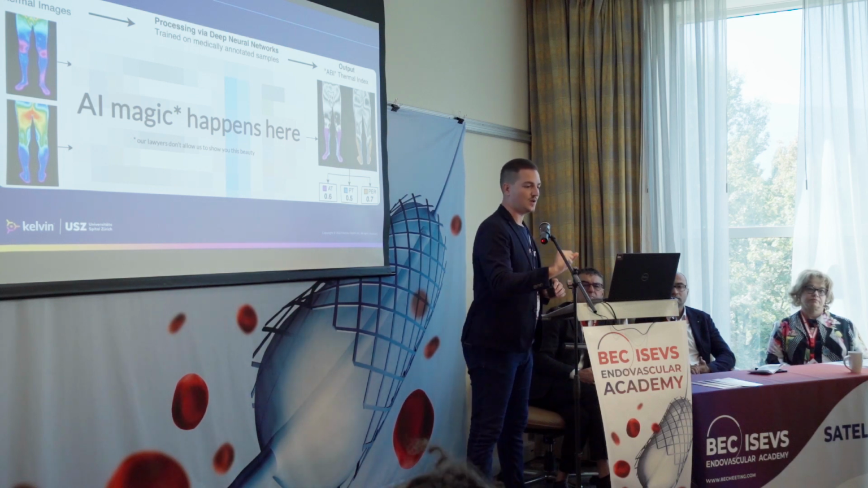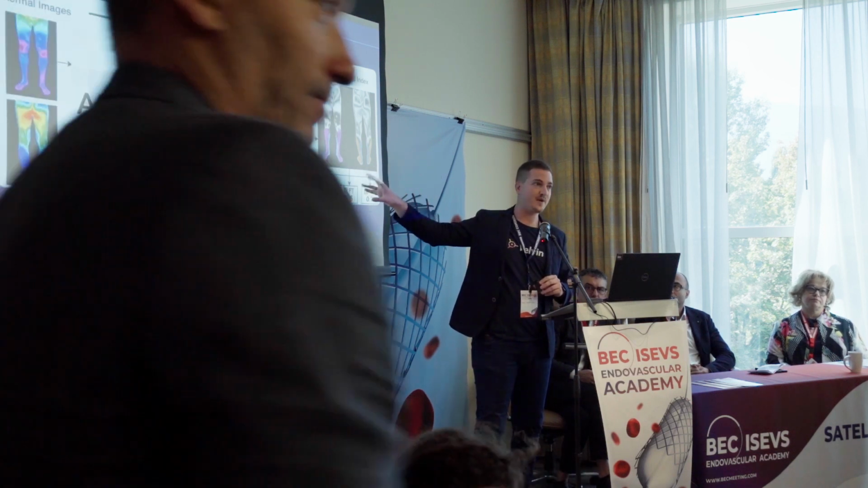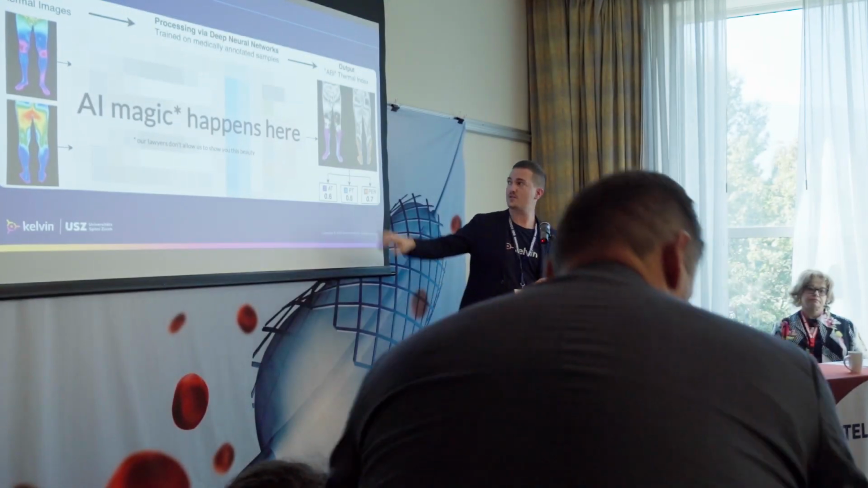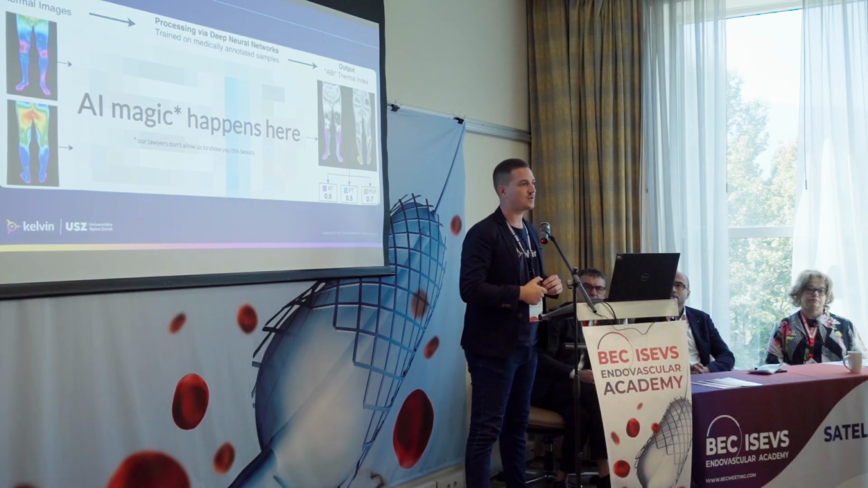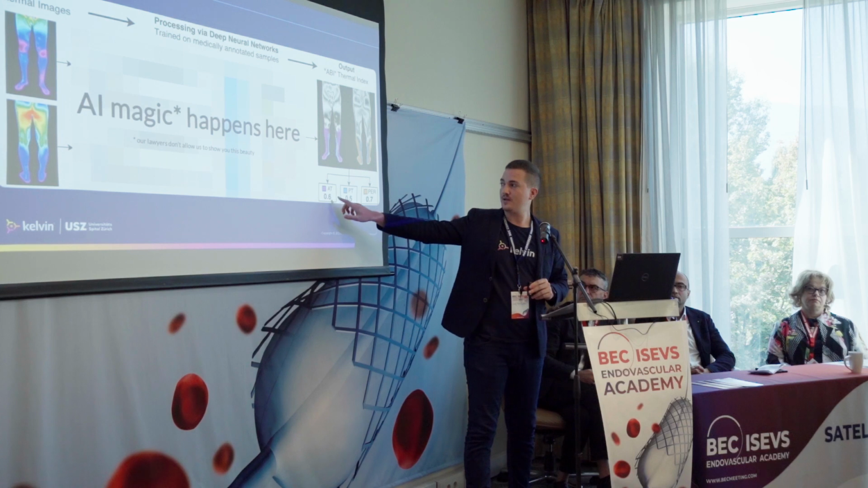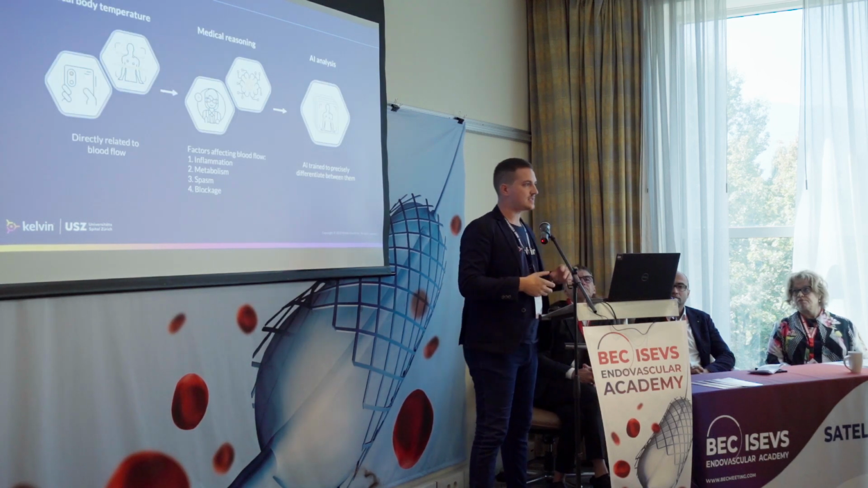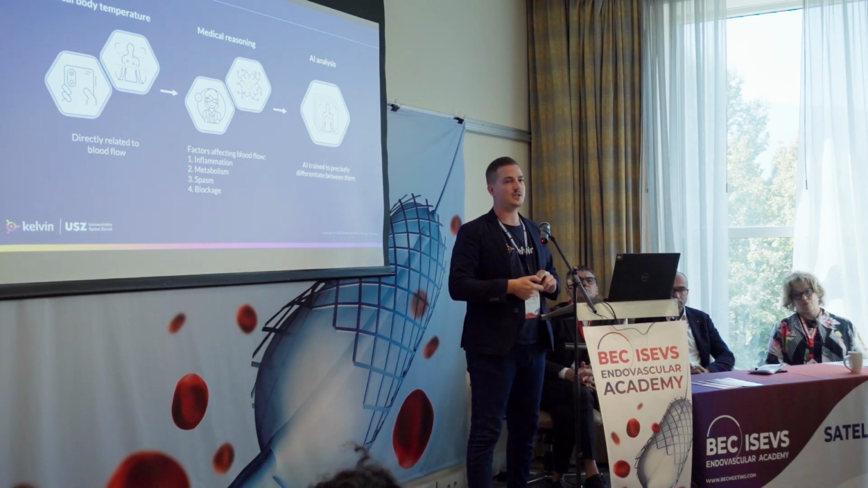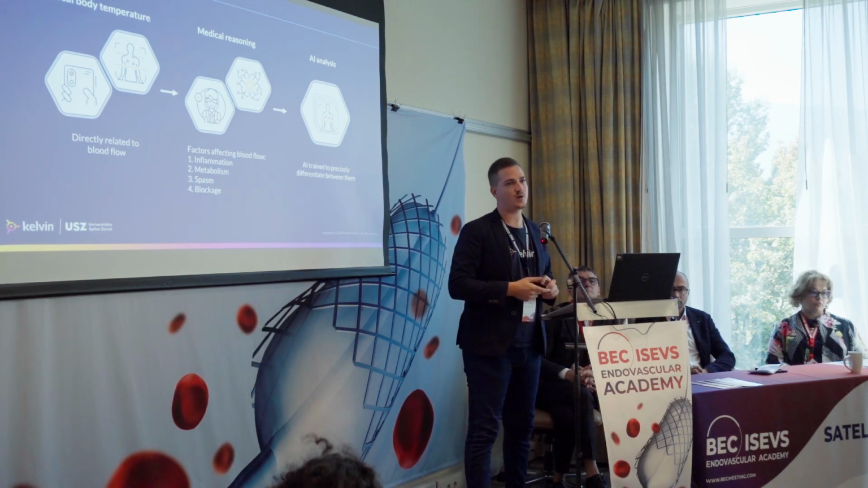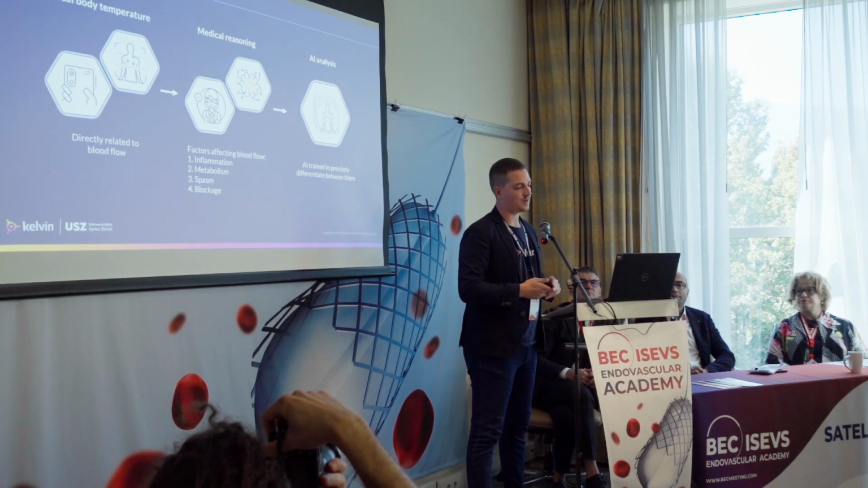Essentially what we do, as seen from the slide, is we segment all the angiosomes of the legs, as you can see, and for each angiosome we provide a risk assessment score, whether or not PAD or CLI is visible. But why does it work? Actually, Professor Petrov covered that briefly. Essentially, there are 4 main reasons why thermography works, especially coupled with AI algorithms.